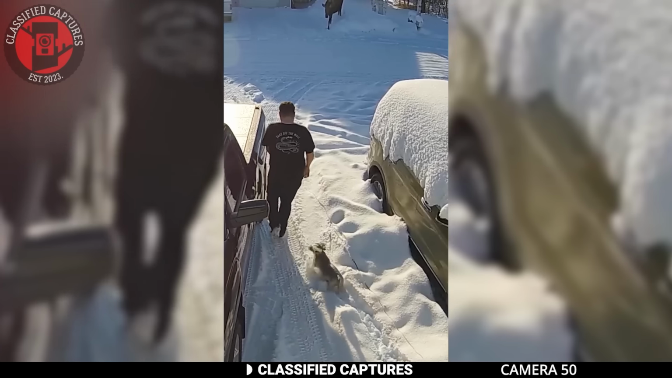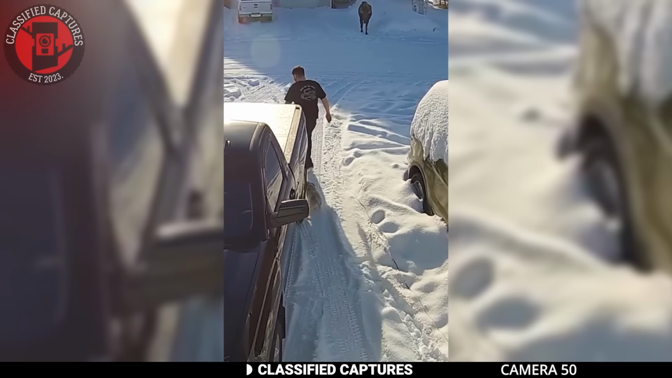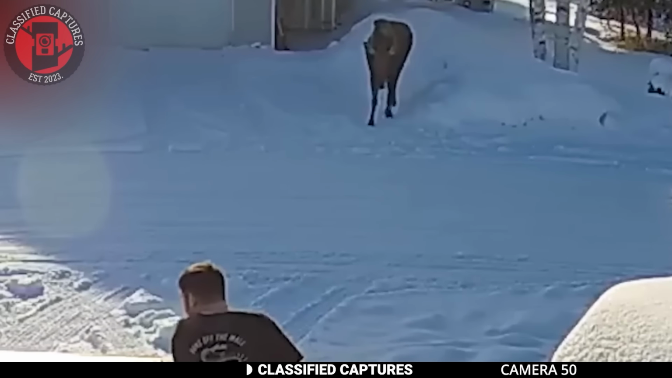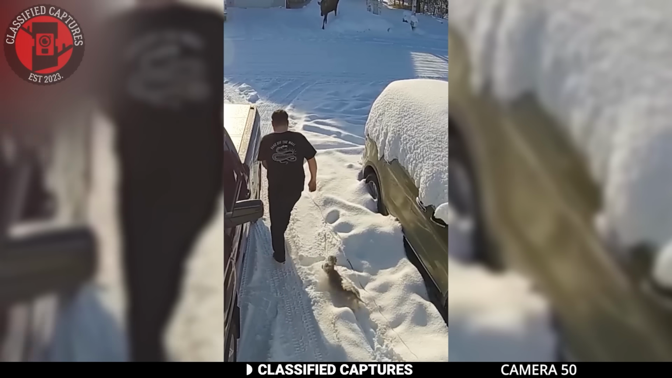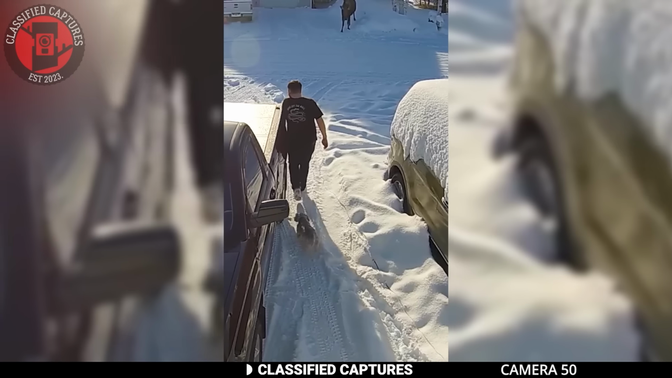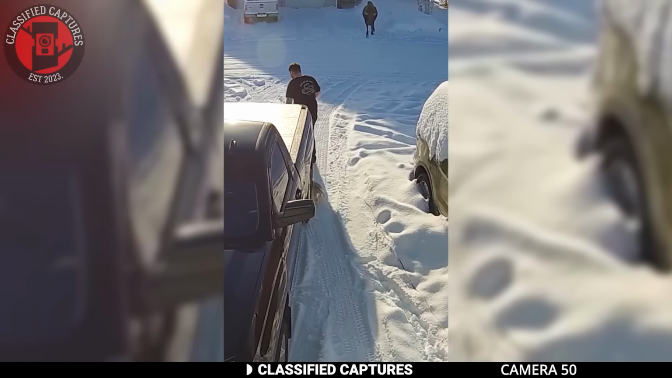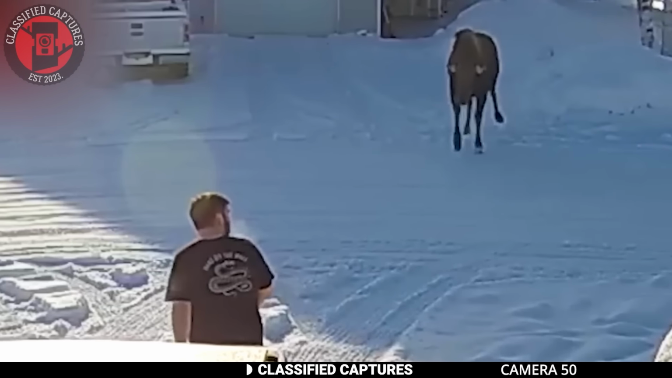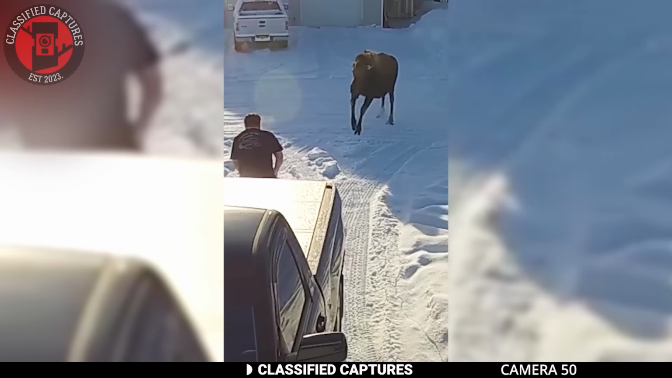A man went out in the snow with his dog just to enjoy the winter. Suddenly, a wild moose appears. Now, most people would think, oh, well, it's just a moose. They're chill, right? Well, not this one. The moose decides to go full-on sprint mode toward the guy. Probably upset about something.